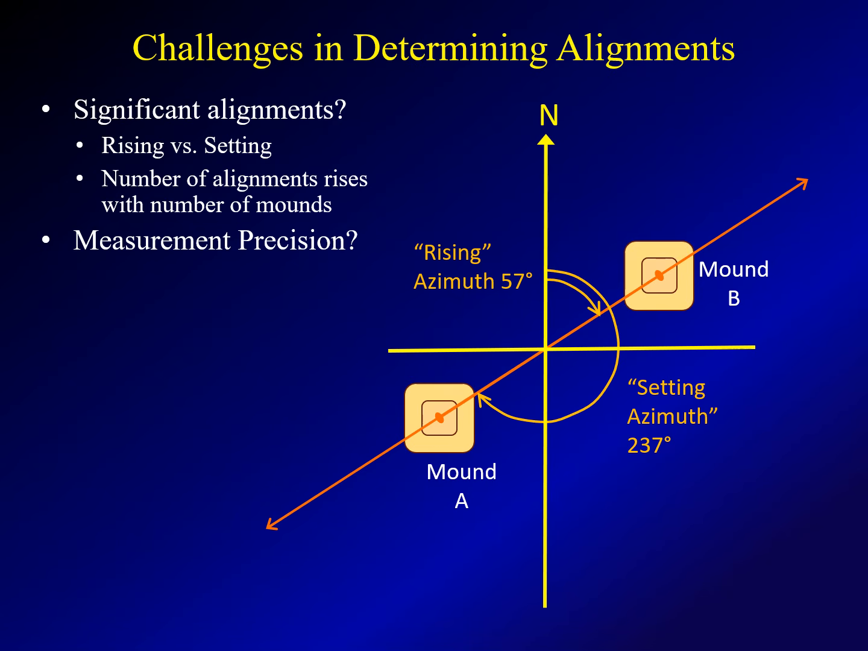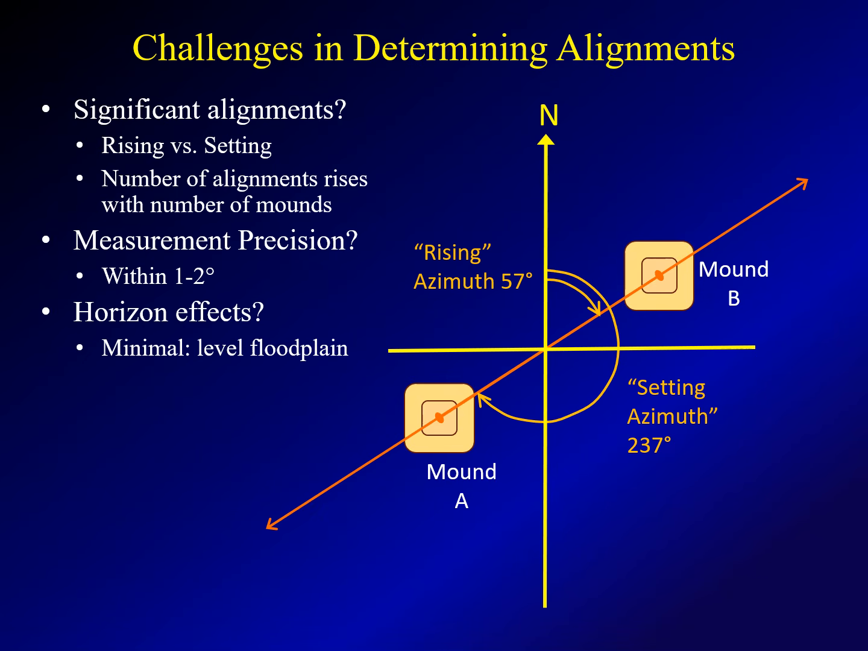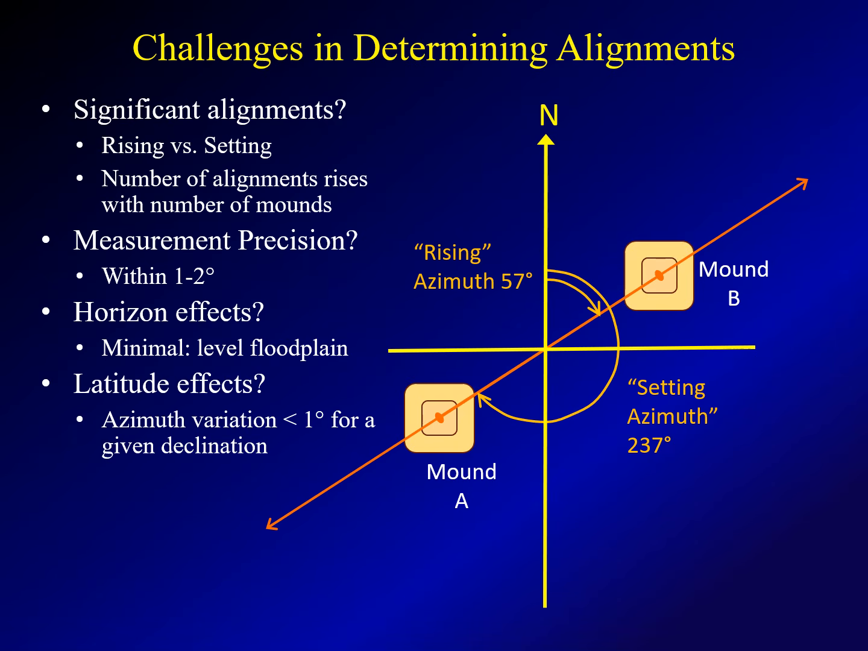Another challenge, of course, is the precision of measurements. I mean, mounds are basically piles of dirt. How precise can you be in sighting from one mound of dirt to another? I would say, based on my observations, I feel pretty comfortable within 1 to 2 degrees. If we were in a mountainous area, we'd also have to take into account horizon effects. Undulations on the horizon could affect alignments. In this area, we're in a very level floodplain, and those effects are minimal.